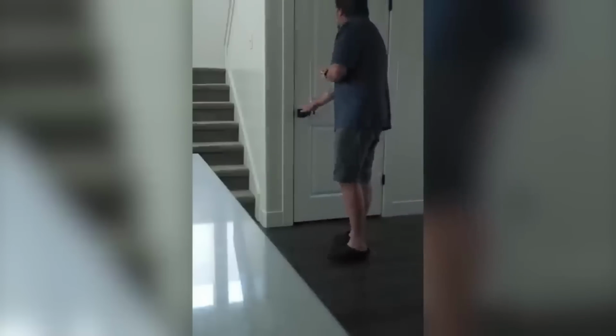He decides to close the door and places the camera on the counter facing the door. The door opens a couple of times, and the man closes it each time. However, when it opens for the third time, we can see a dark figure standing behind it. This startles the dog, causing it to bark loudly, and the man starts running, which can be heard.